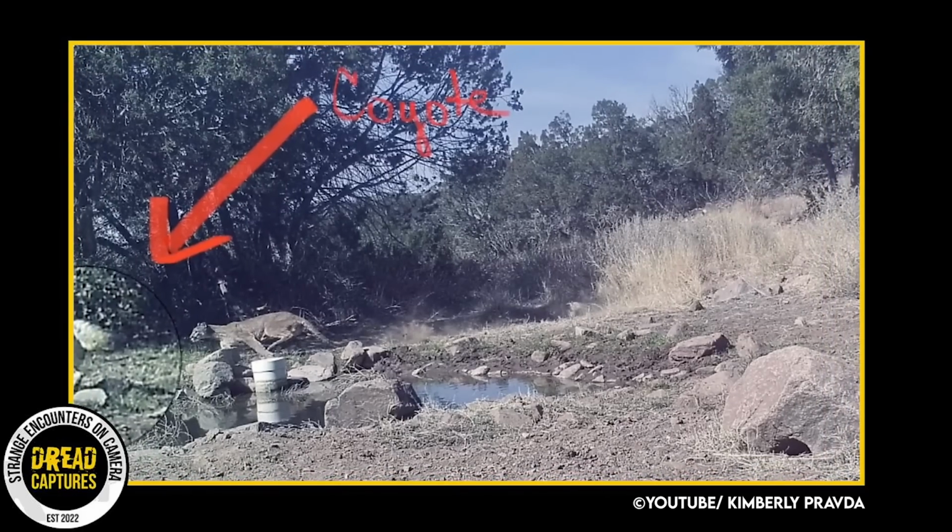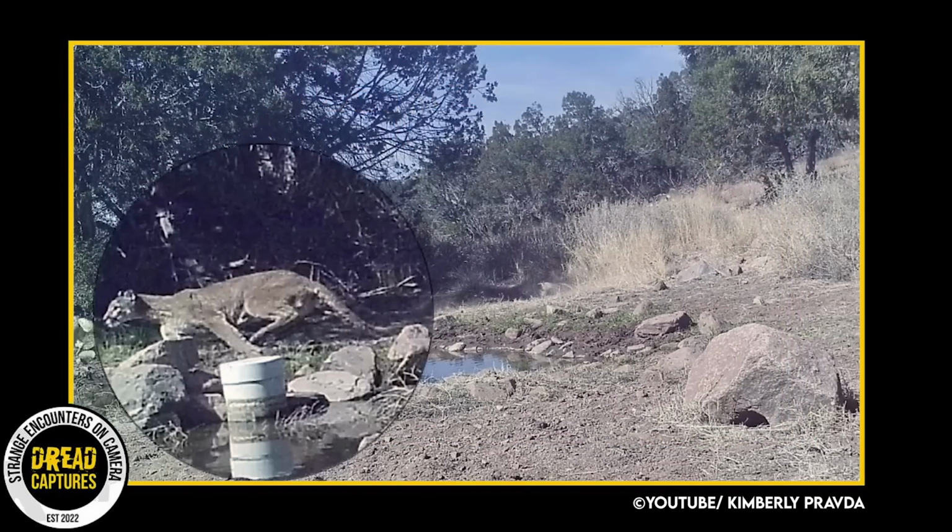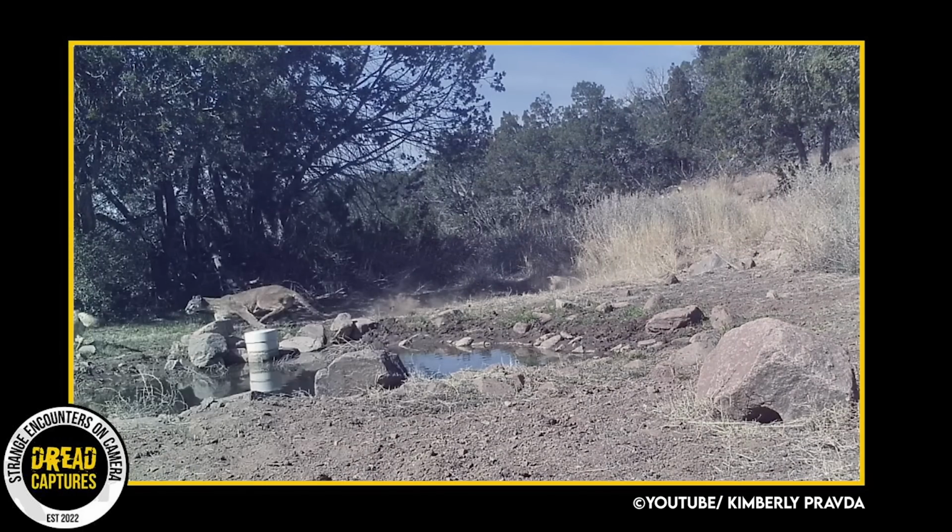In this awesome clip, we see a mountain lion after a coyote. So the first picture is of the mountain lion as she comes around the corner after the coyote. You can kind of see the tail of the coyote off the left of the screen. The trail camera didn't pick it up until it was too late.